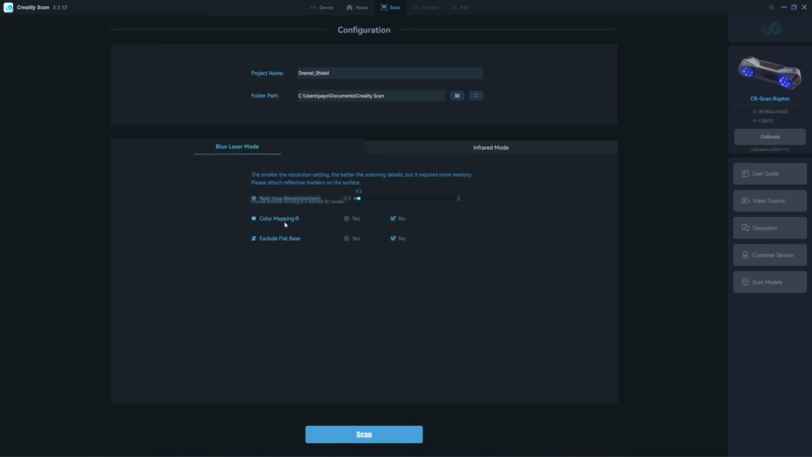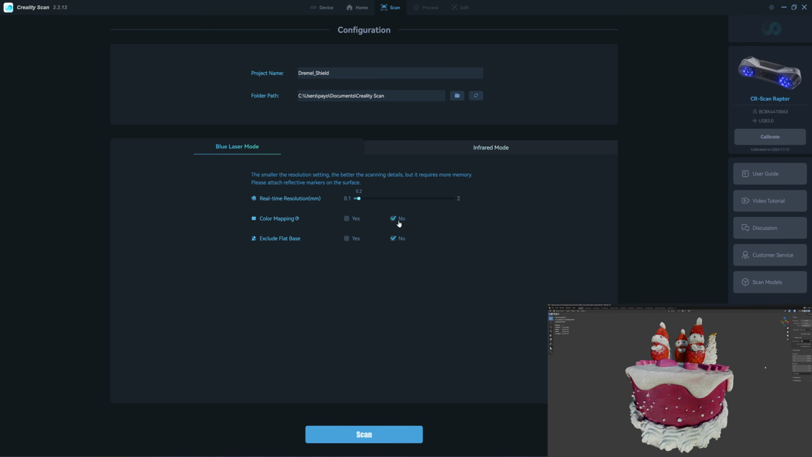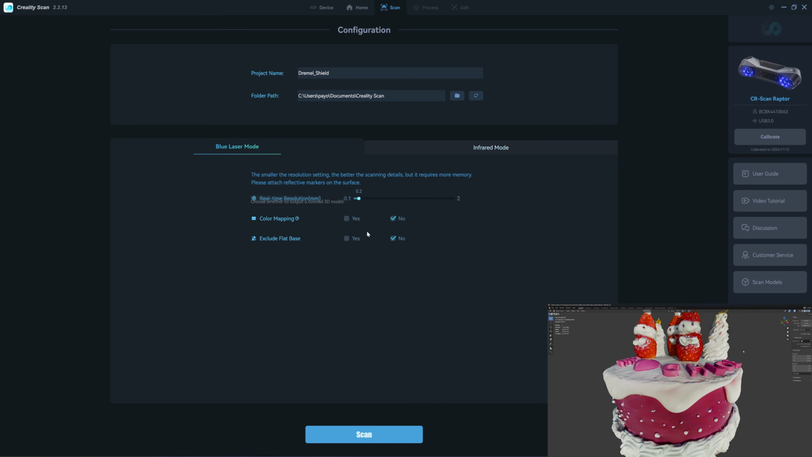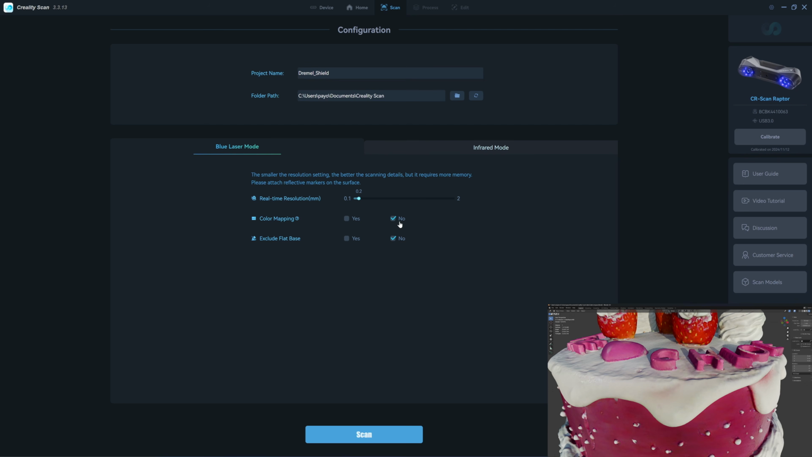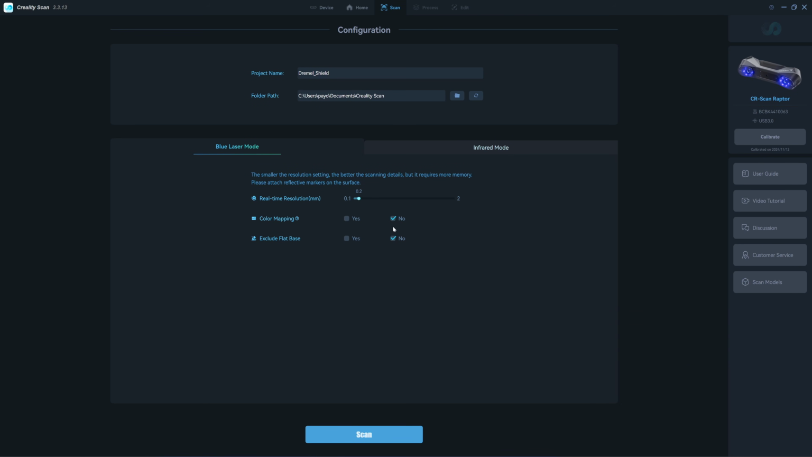Next tab is the color mapping. I already made this in my previous video. There's a small RGB camera that will capture the color of the model. You don't need this for reverse engineering. The color mapping is for illustration. It doesn't do a very good job because the RGB camera is lower in resolution. I click no for this. Usually I would never use it.